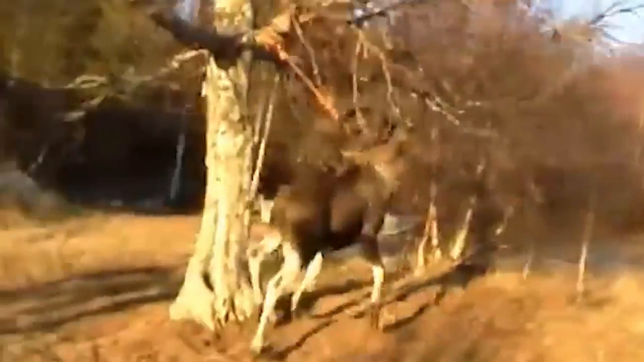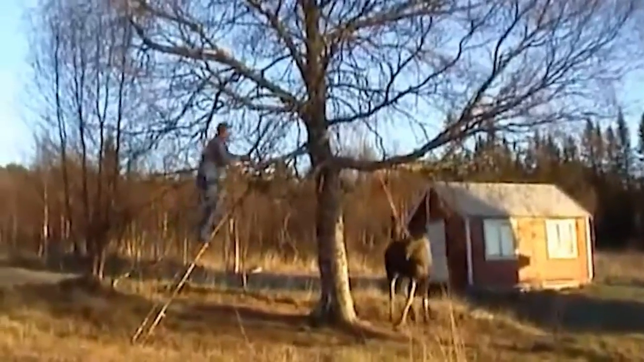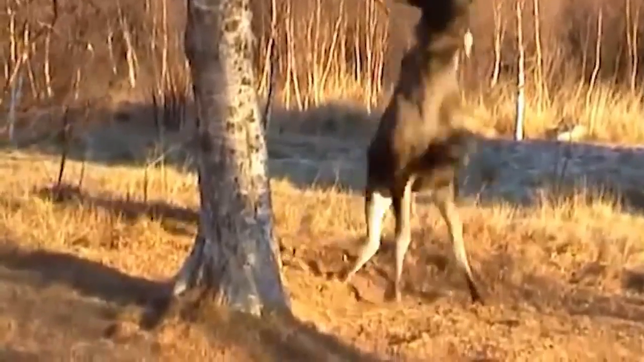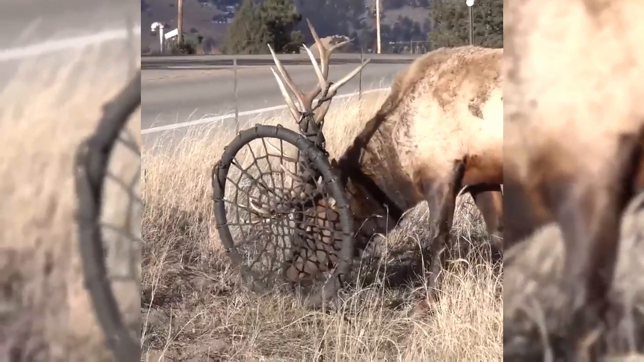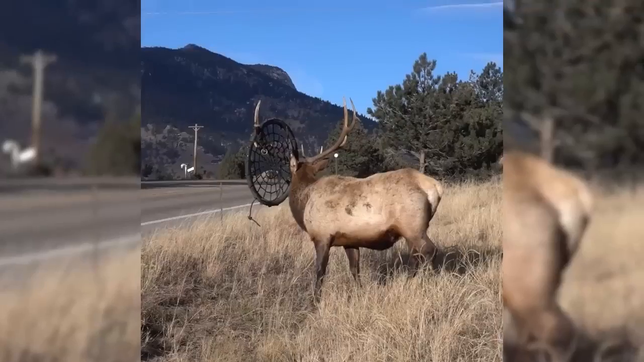In order to try to save the moose, the man had to climb the tree and sit on the stump. Even so, it was not simple. For once, though, it worked, and then watch the moose return without hindrance. And here's another moose who was spotted crossing the road, trapped in a mesh tree swing.